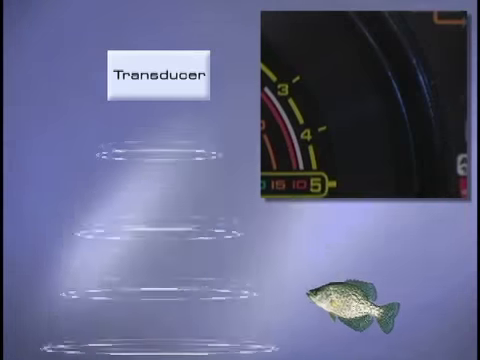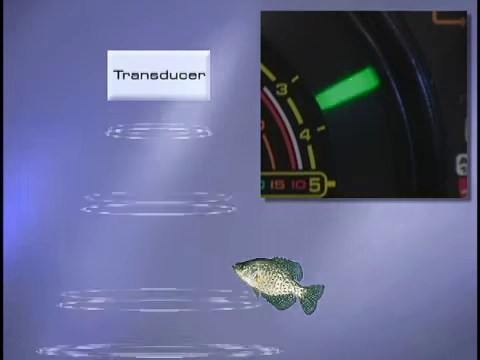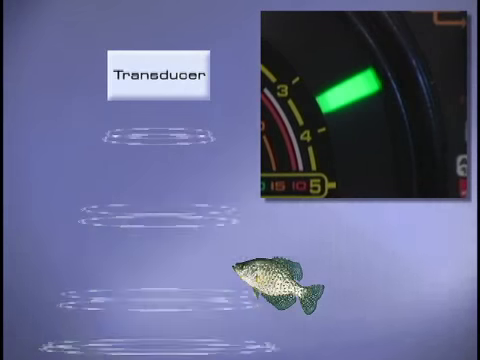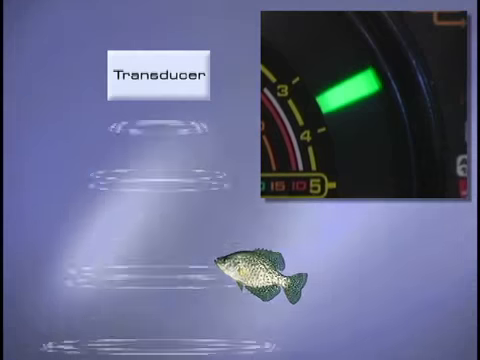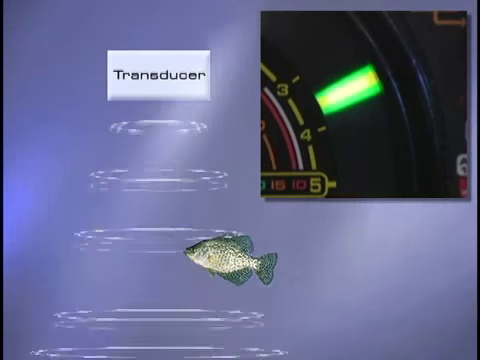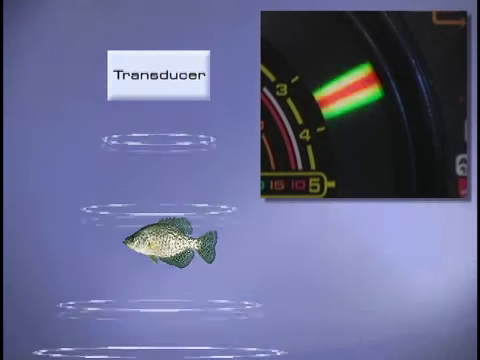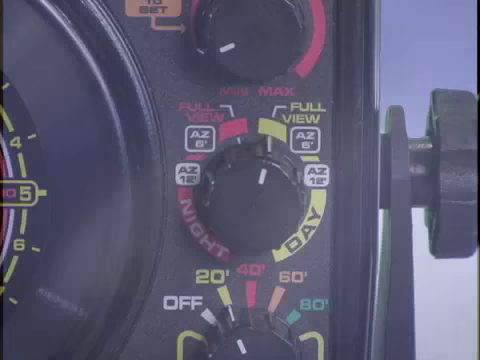When a fish first comes into view of your flasher, it will be shown as a green color. This is because it's far away from you and thus appears as a weak signal. However, when the fish gets closer, the signal will get stronger. The color will turn from green to orange, then to red as it reaches the center of your transducer's cone.